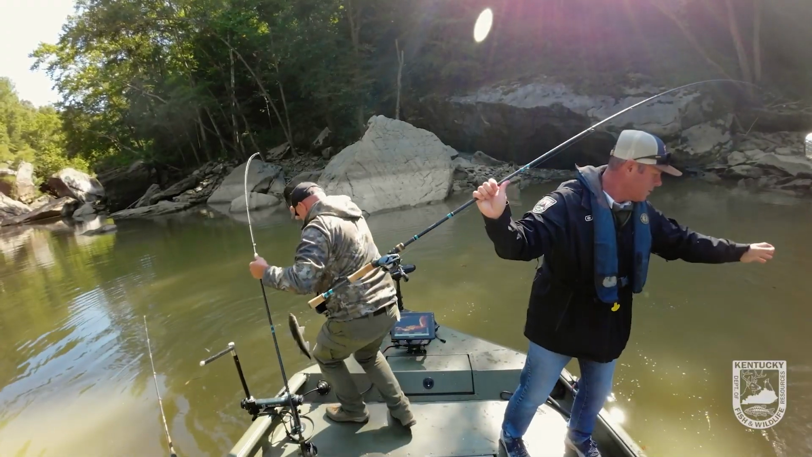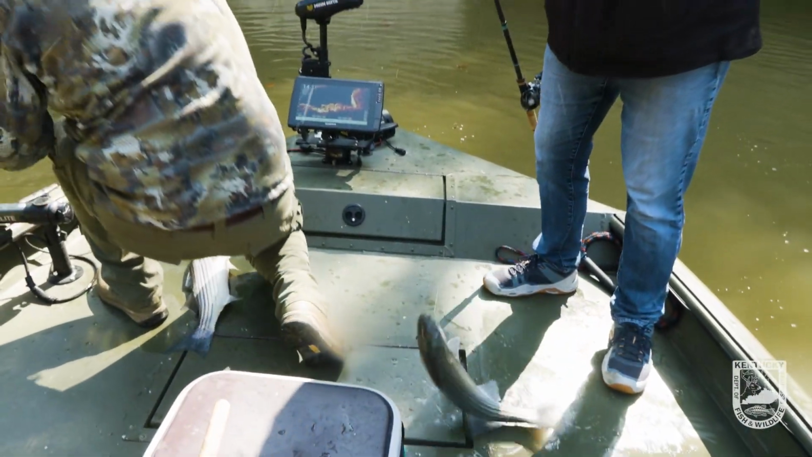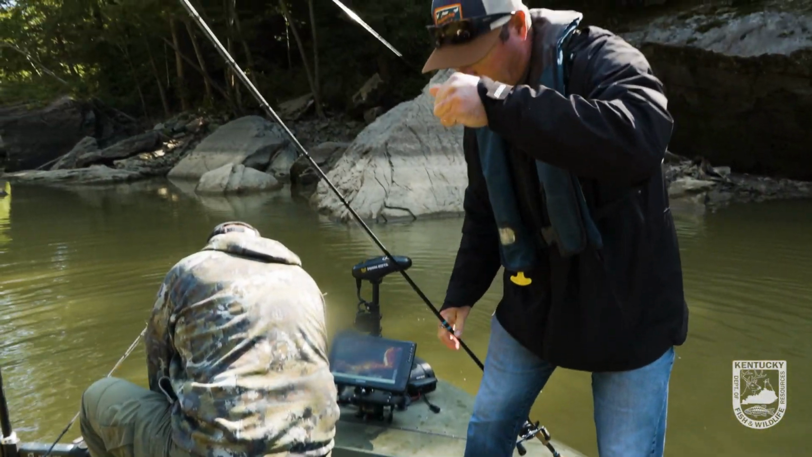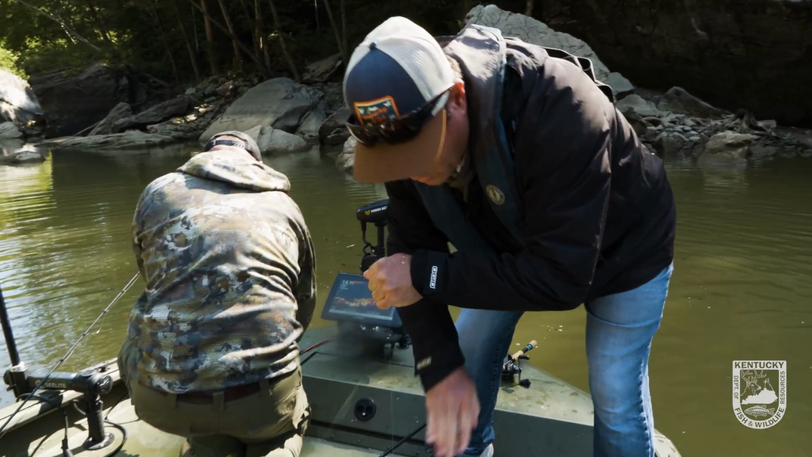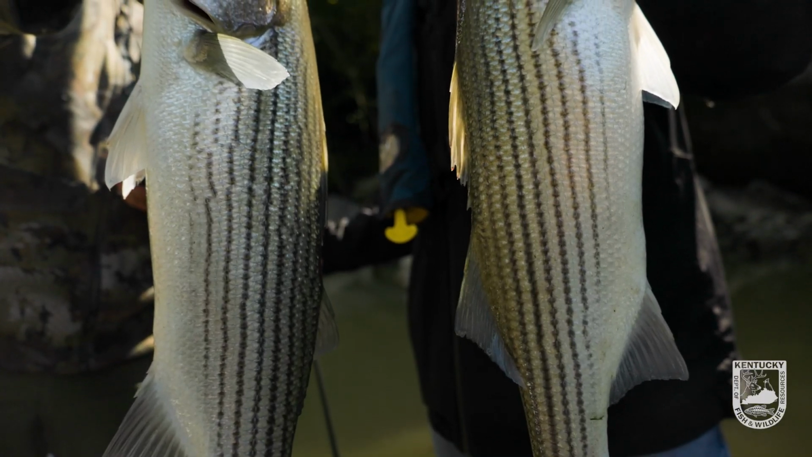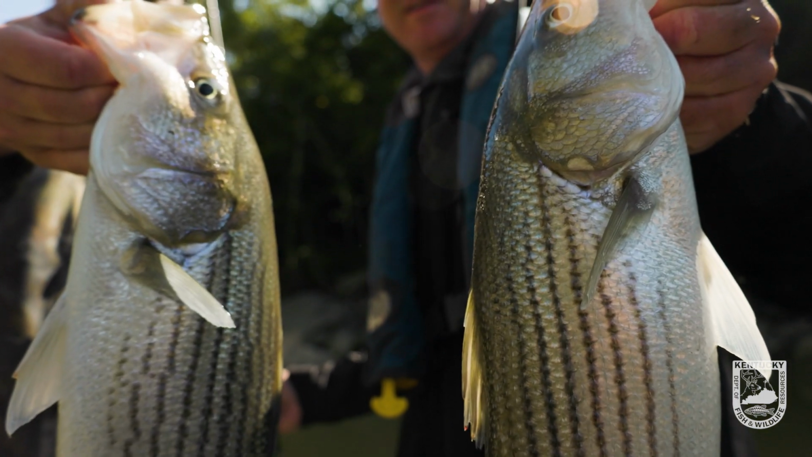What do you think about this? You good? You need a net? Yeah, no, I'm good. What do you think about that? Sit there and watch both of them get eaten at about the exact same time. I think we've created a feeding frenzy over here. What a cool situation where you're sitting there watching your baits slowly work their way down and the fish just shoot up. Oh, it's awesome.